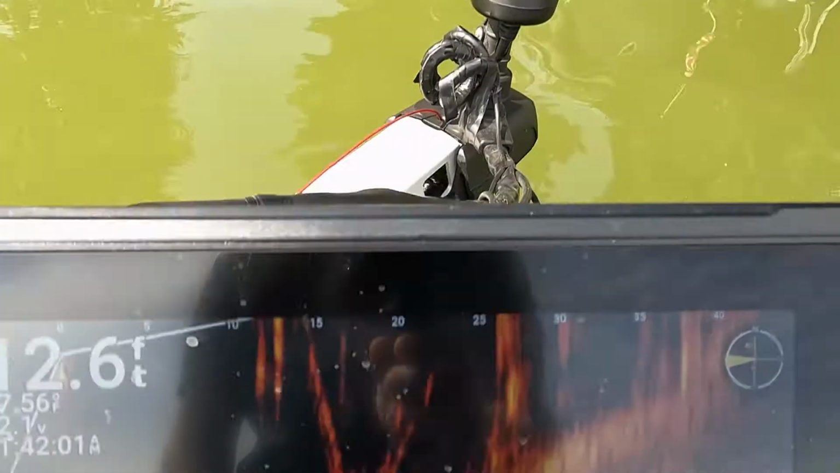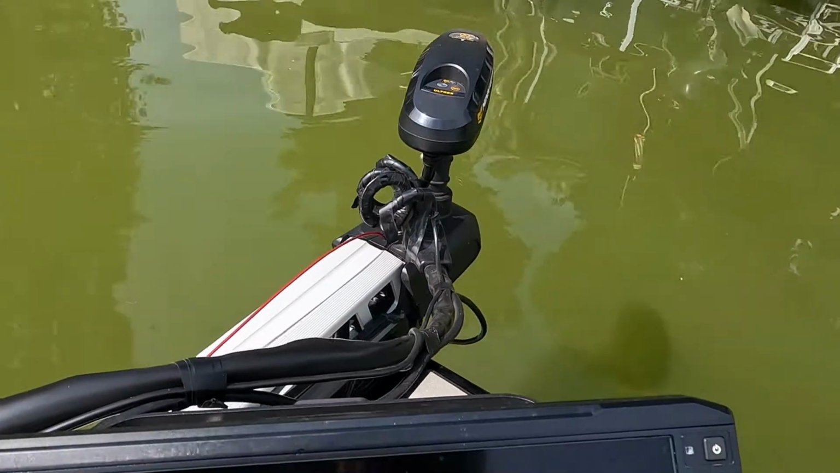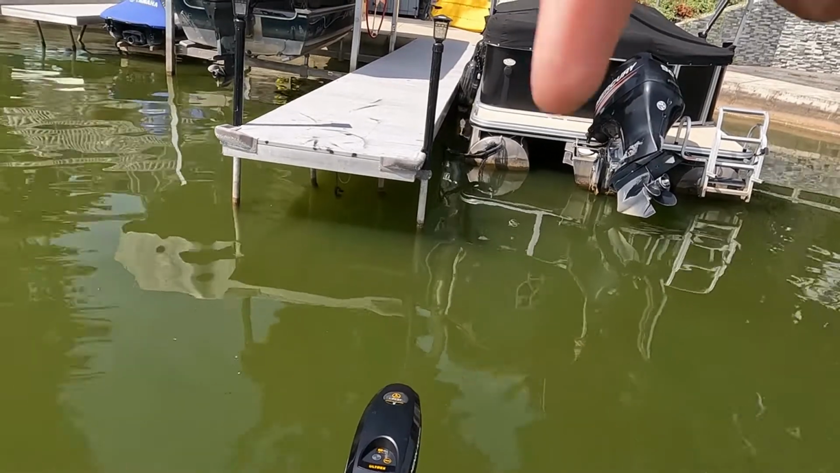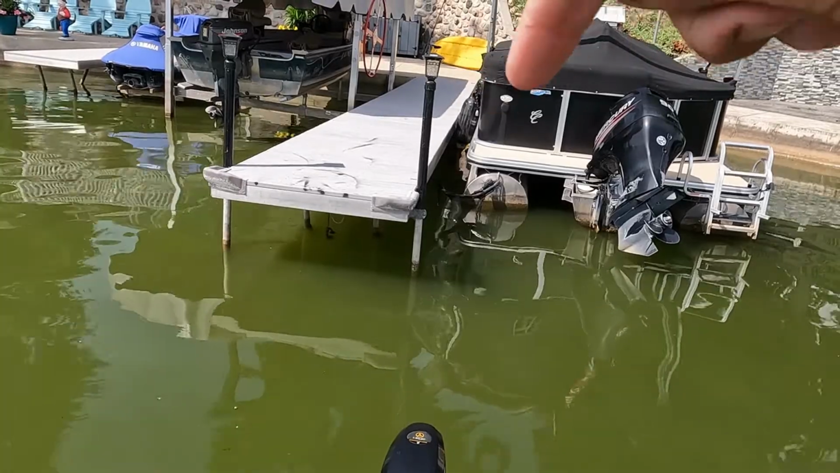Now if I start looking off to the side just a little bit, right there's all my fish. They're right in between here, up underneath both sides. So here's some things to look for to help you really be able to pinpoint where these fish are sitting underneath this stuff.